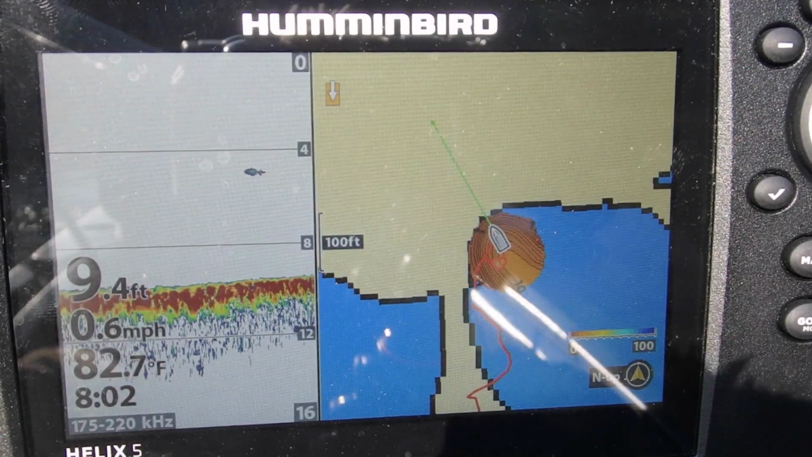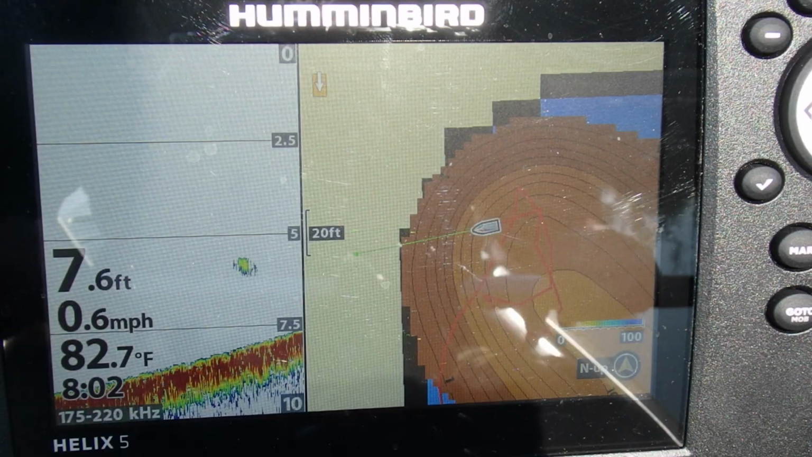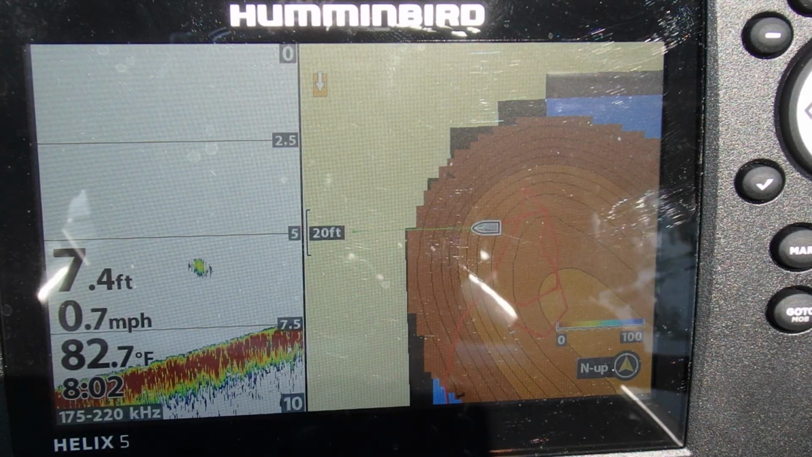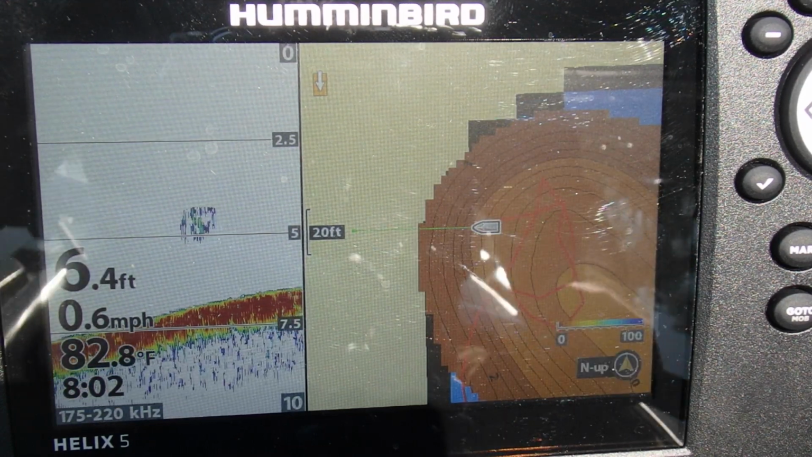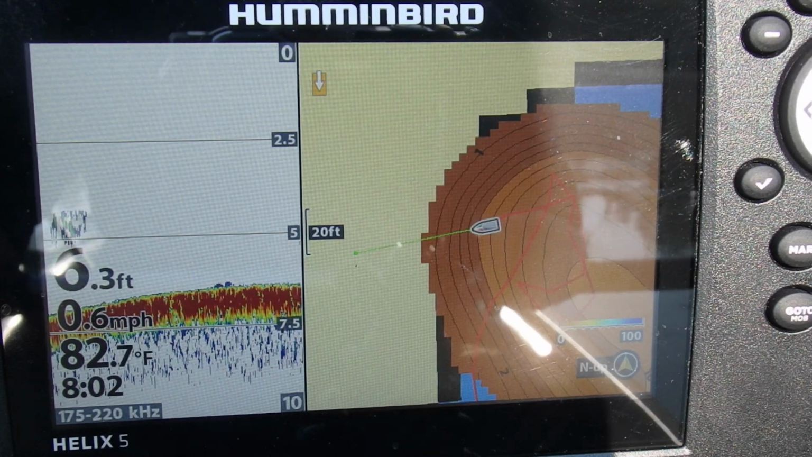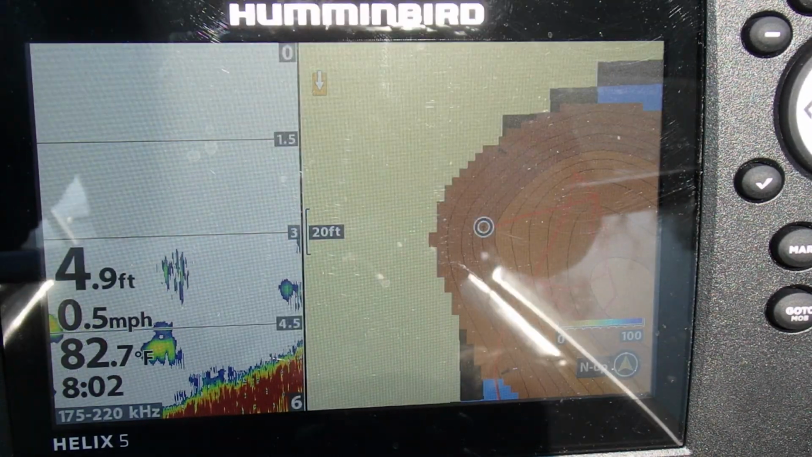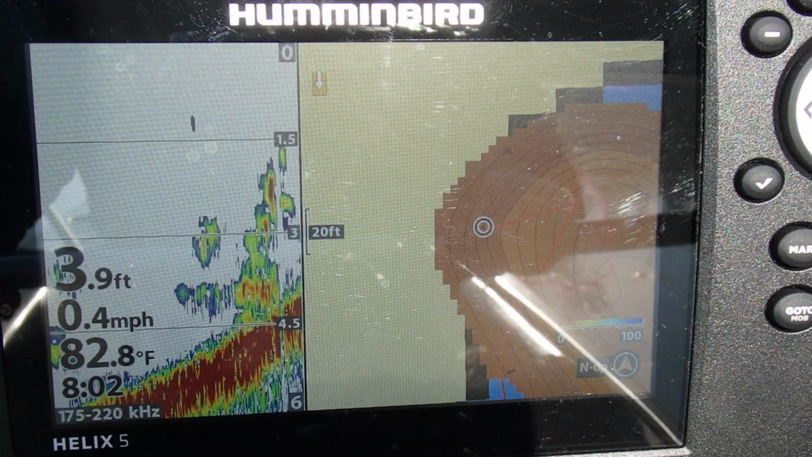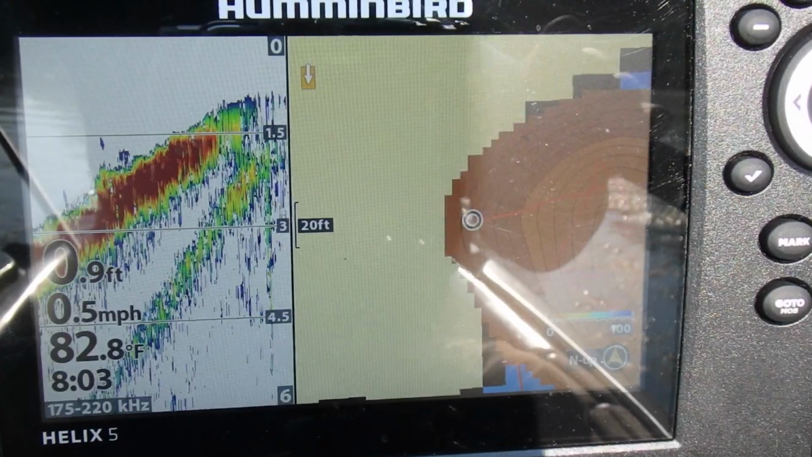I'm just going to move over closer to the bank. It's making presumptions about the depth in the places that I haven't mapped. There's a fish. It laid the 7 foot contour. Should lay a 6 foot contour here. There's fish. Laid a 5 foot contour. 4, there's a bunch of weeds. 3, give me a 2 footer. I'm about to hit bottom.